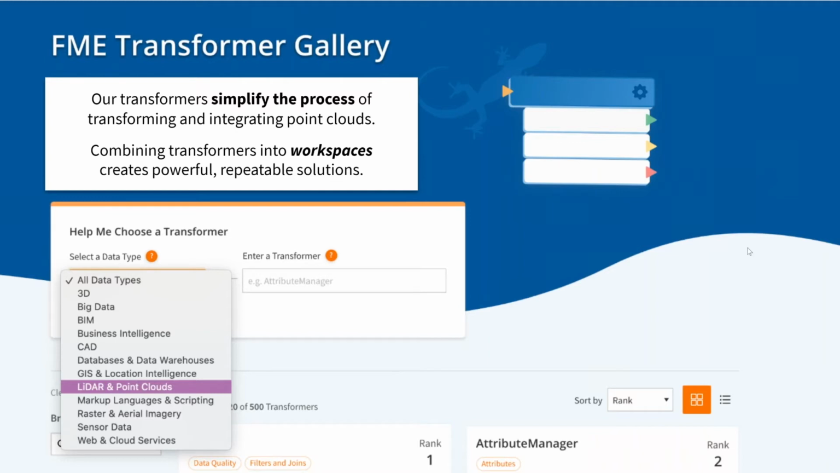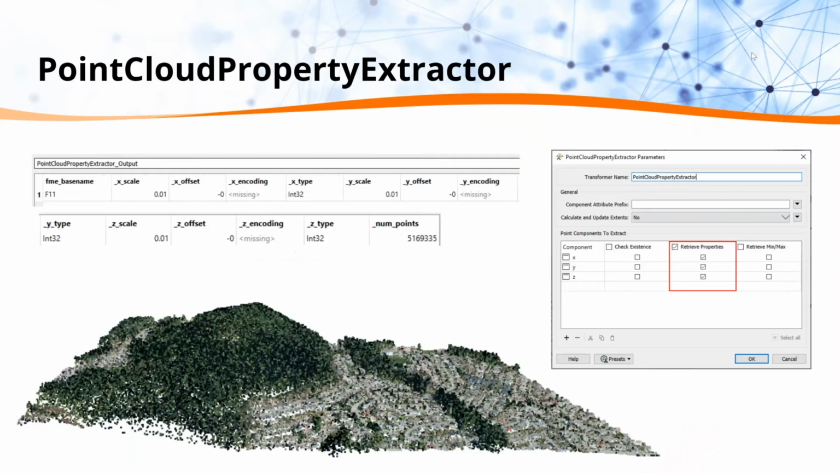Jumping into the transformers, the point cloud property extractor was one of the highly ranked ones that we saw, so we decided to showcase it. This extracts the properties of a point cloud feature and exposes them as an attribute. Here I'm retrieving properties of a point cloud's XYZ components, and you can see Workbench nicely formats these into attributes, which we can work with in a more tabular manner now.